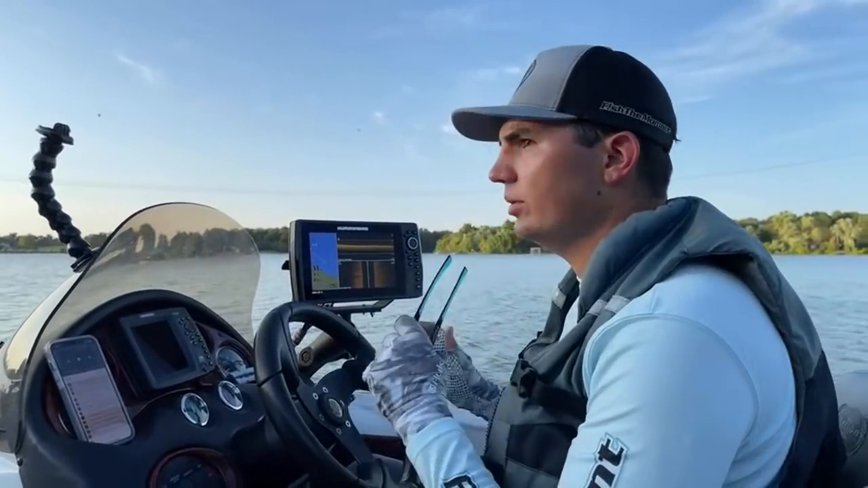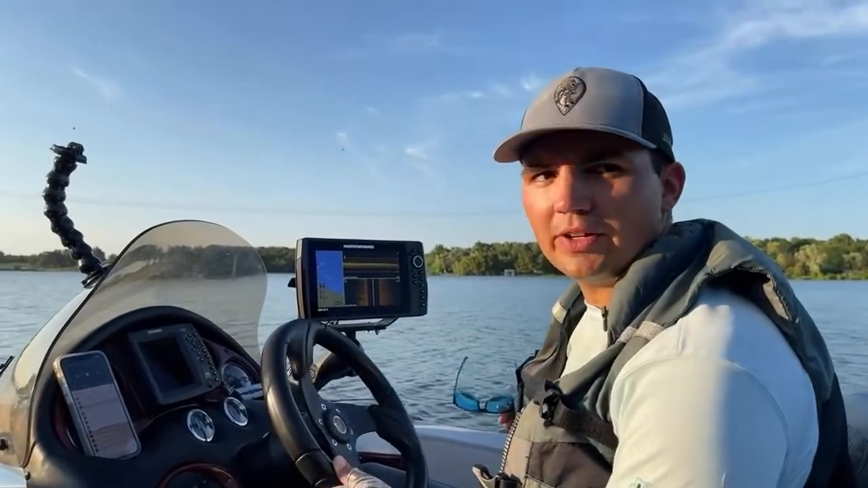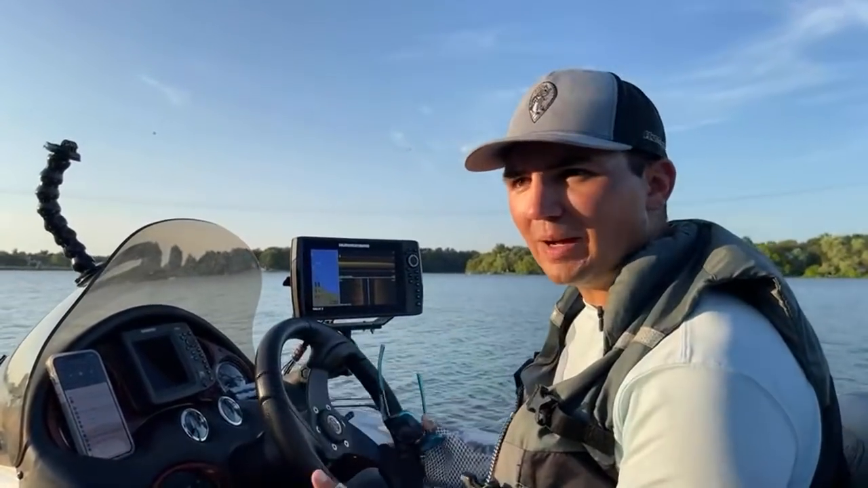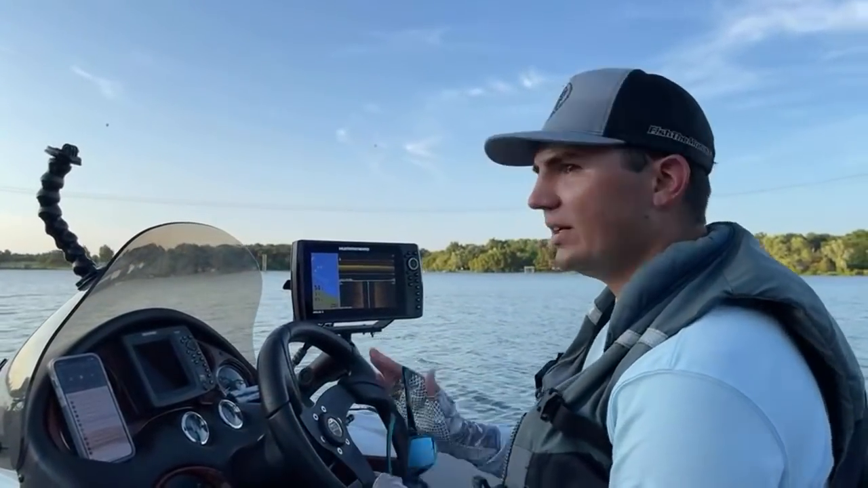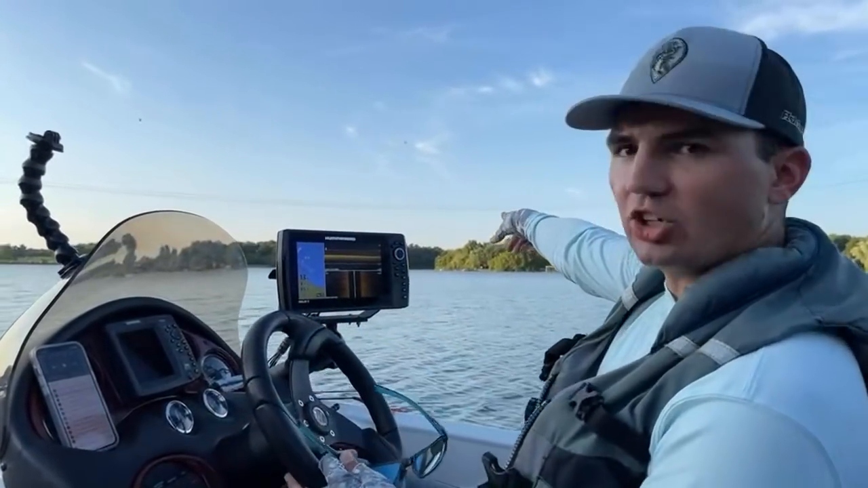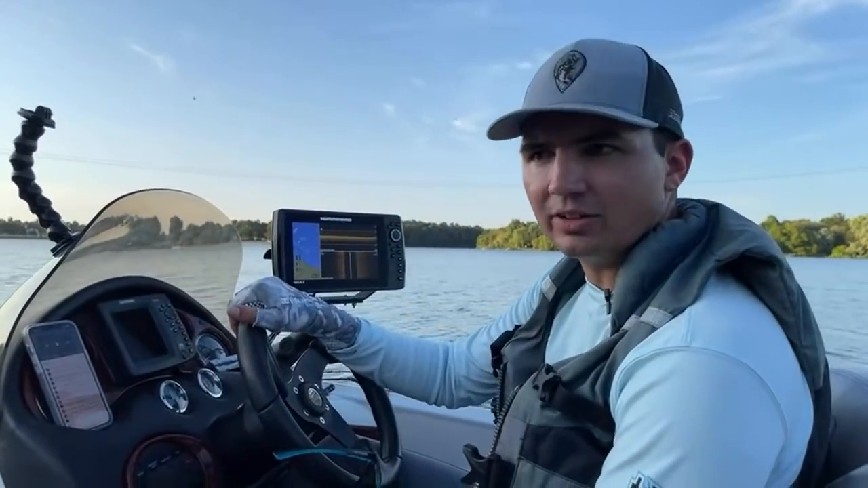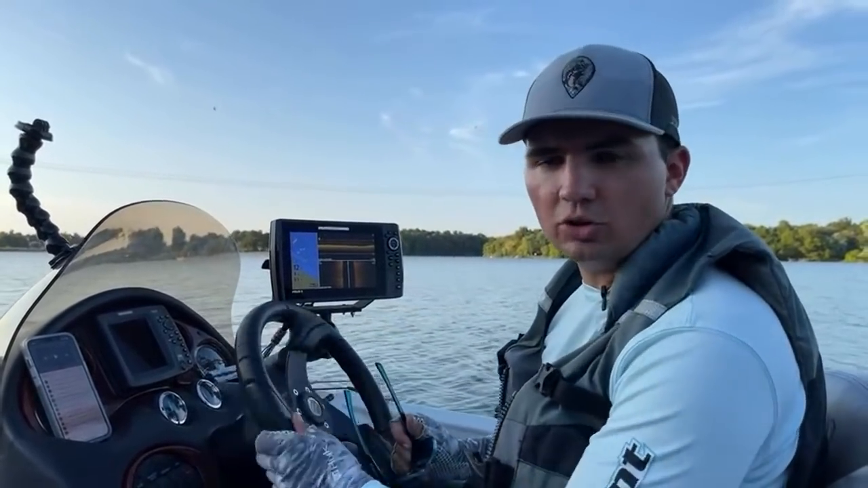Okay, so now that we've been graphing around here for a while, and you're trying to find your second spot. We found our first spot, brush piles, 9 foot of water, kind of in the mouth of a creek. Because these guys are over here, what I'm thinking we might want to do is head back over to that creek where we started. If we're trying to develop a pattern, the best way to go about that is to try to find a similar looking area.